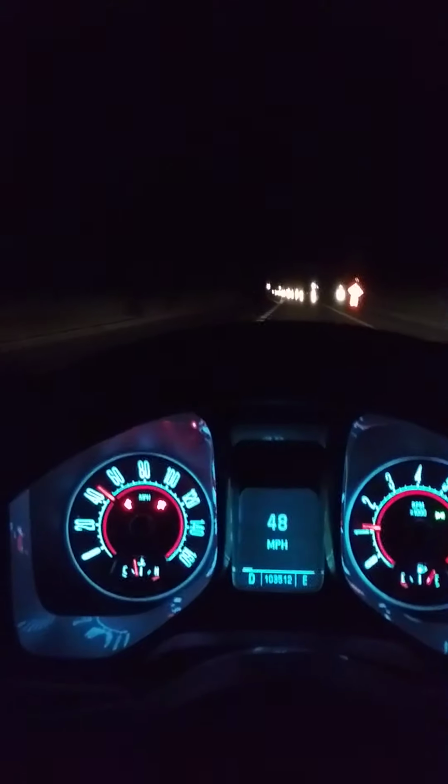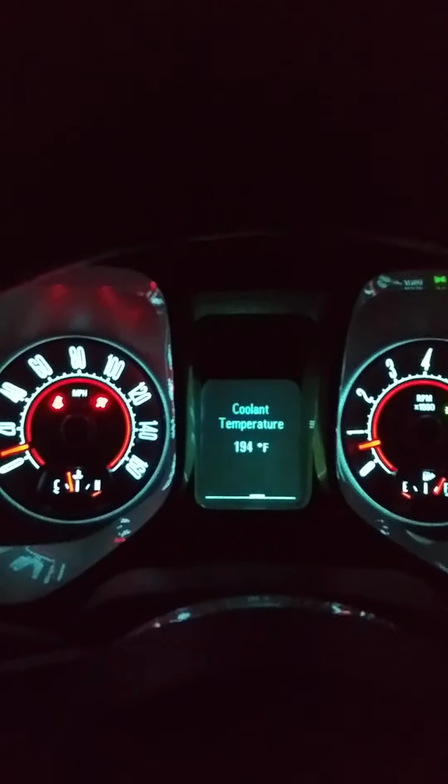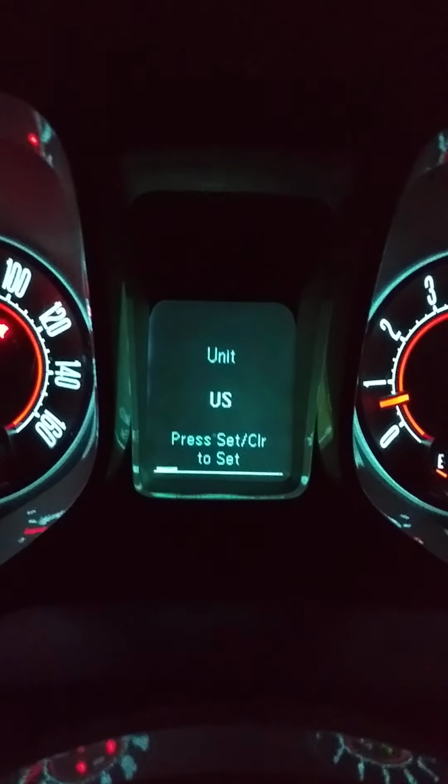Oh yeah, this thing, by the way, let's see. Right lane closed. This thing gets, let's see. I'm gonna do my mileage real quick. And the way to reset the mileage, the miles per gallon, here. Just got an oil change. It's still 100%. Tires are good.